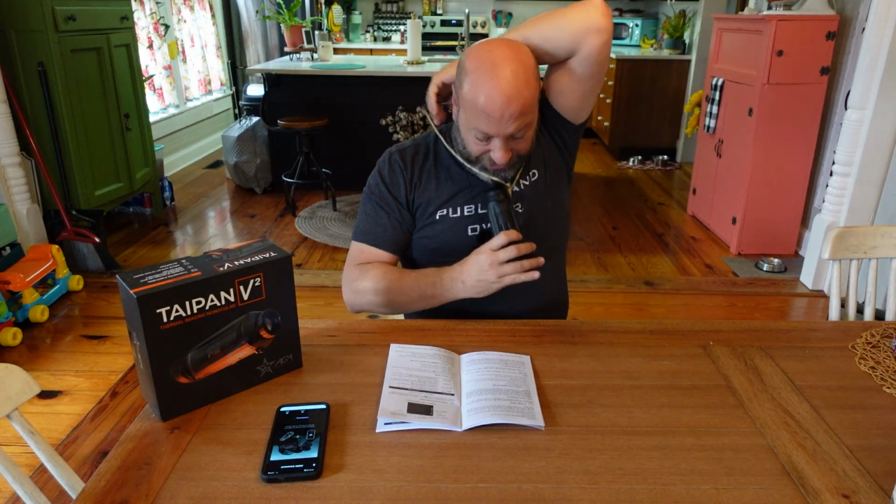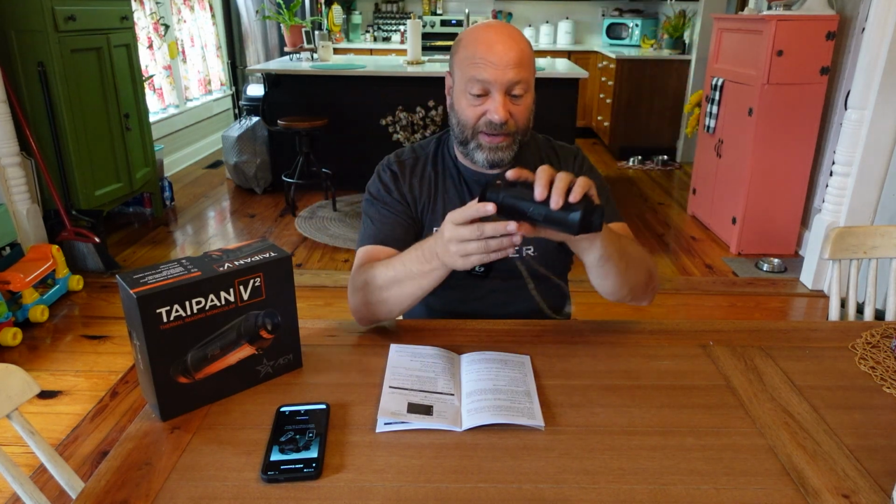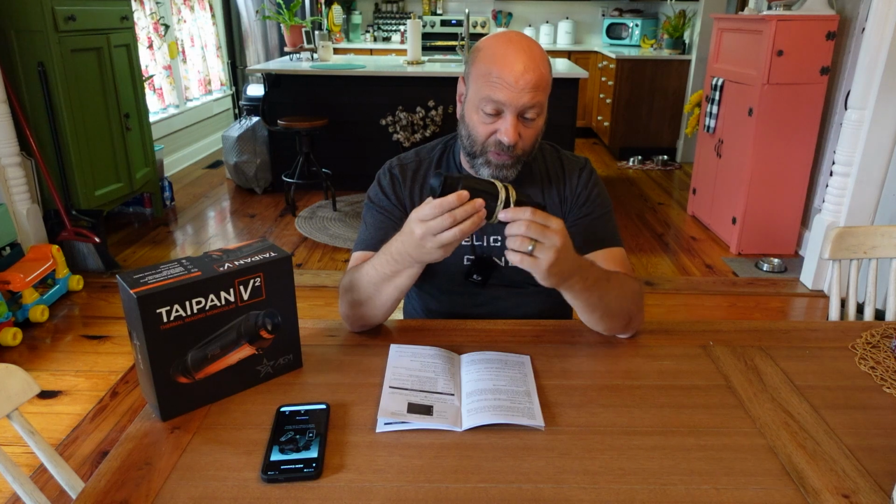And I also have just a lanyard on here like this, just so like I said, when we're cruising and we're using this thing driving, I don't have to hunt around or set it down. I can just pick it up. It's right here, and I can scan stuff. But this thing's amazing. So we're going to go ahead and roll into the video for you right now so you can see the differences, but expect to see more of these.